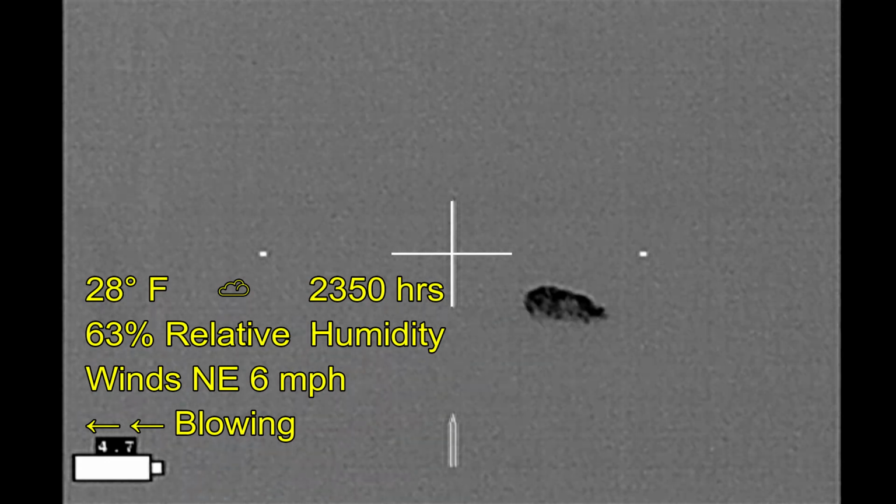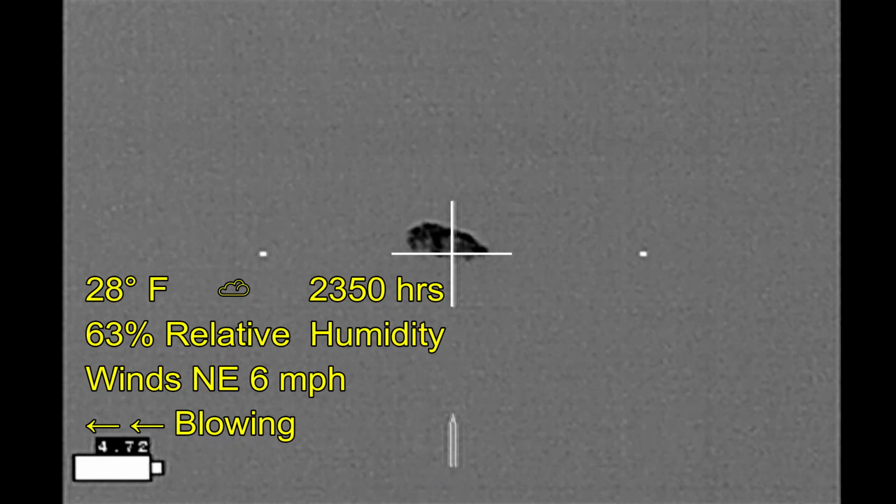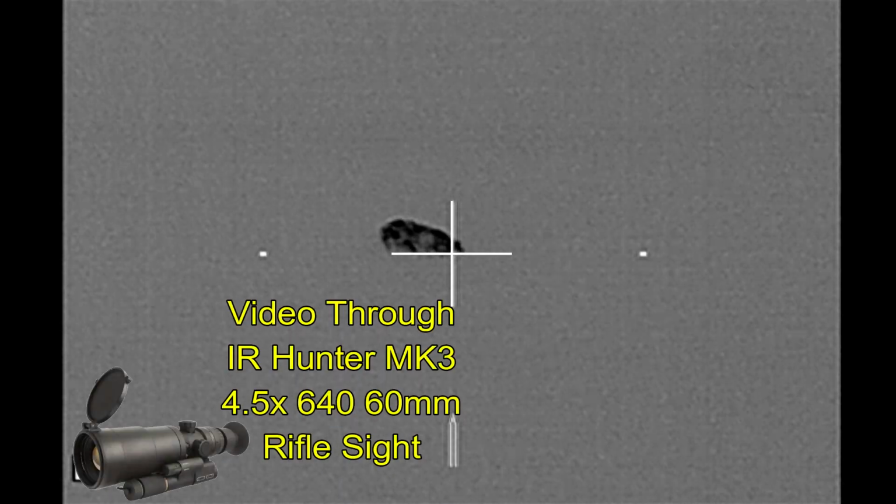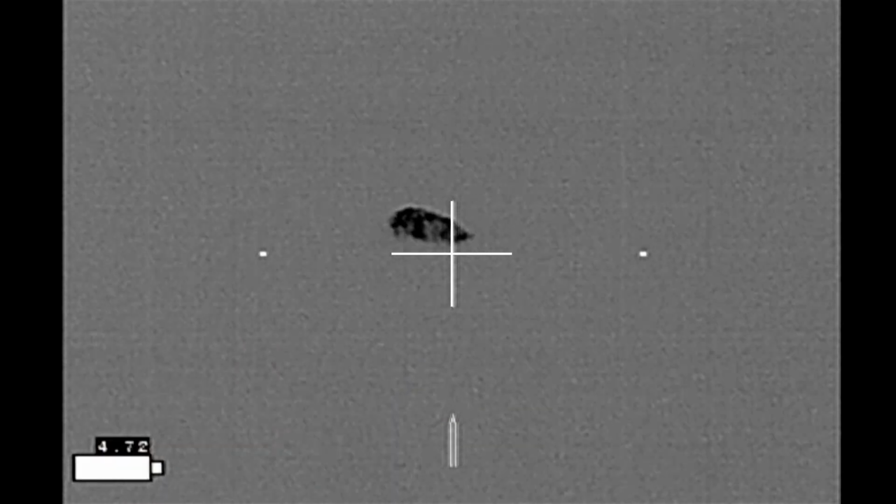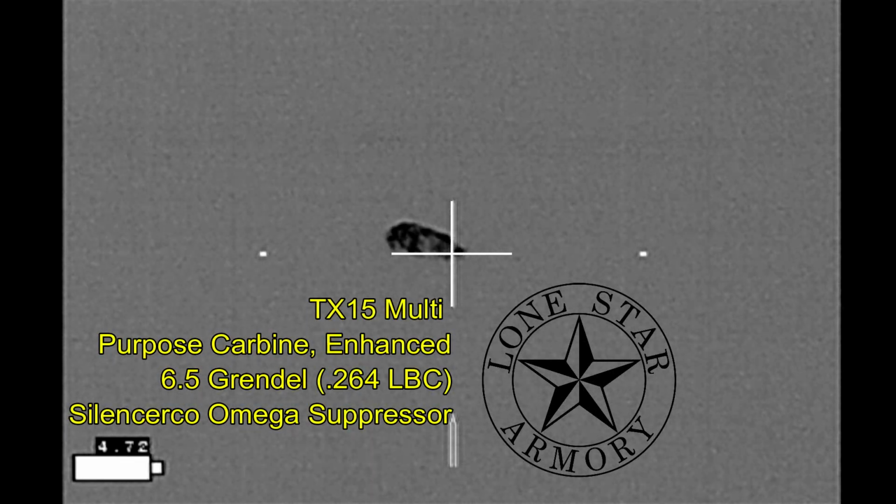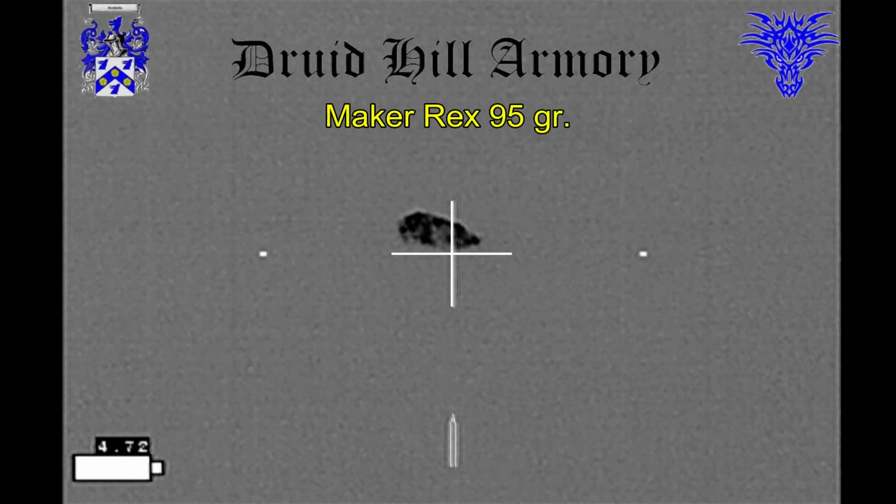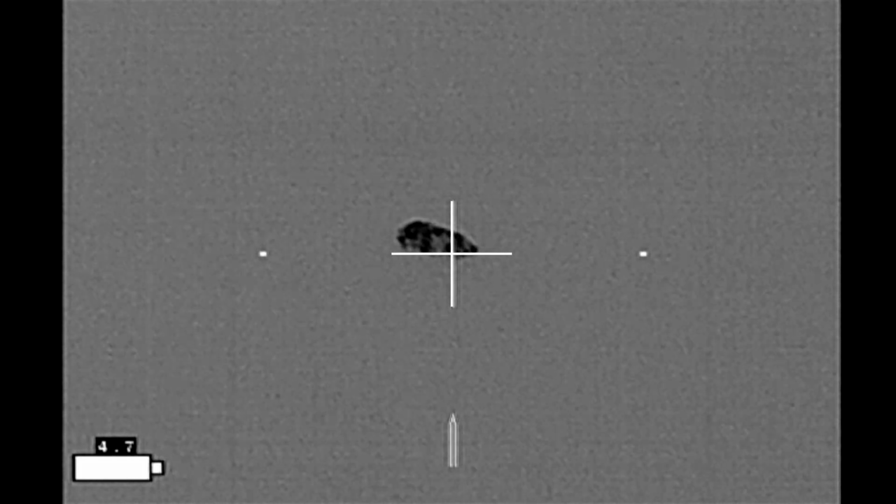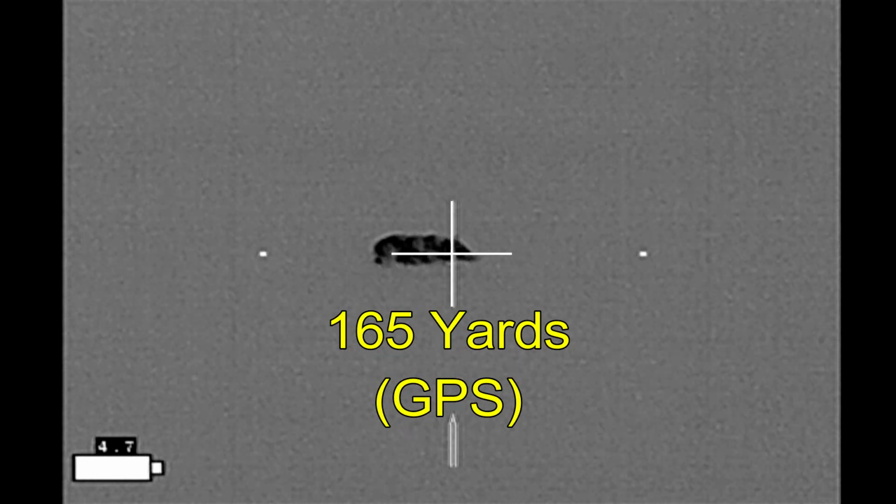So I turned around and was heading back to the truck, and in my haste to get to those two hogs, I passed up this one boar that is on my side of the fence. And I'm going to be taking a shot at it with my Lone Star Armory TX15 Multi-Purpose Carbine Enhanced and 6.5 Grendel, through which I'll be shooting some Maker Rex bullets loaded by Druid Hill Armory in the Starline brass. I want to make sure of the identification, that it's a pig.